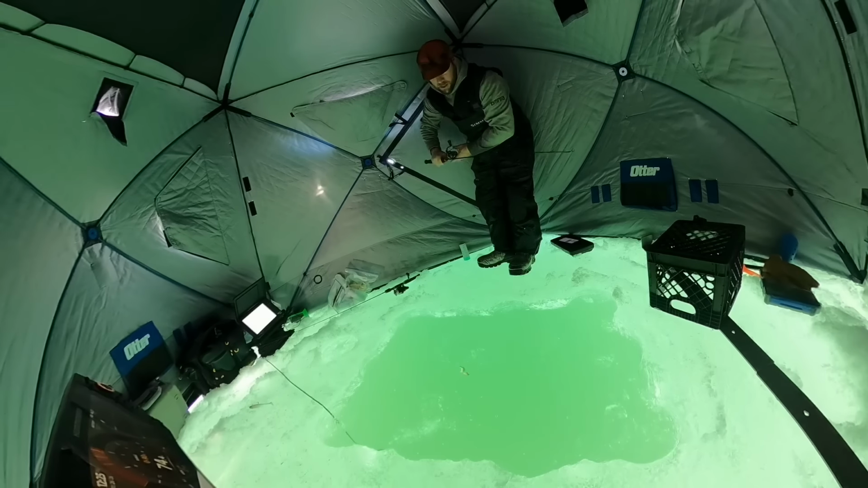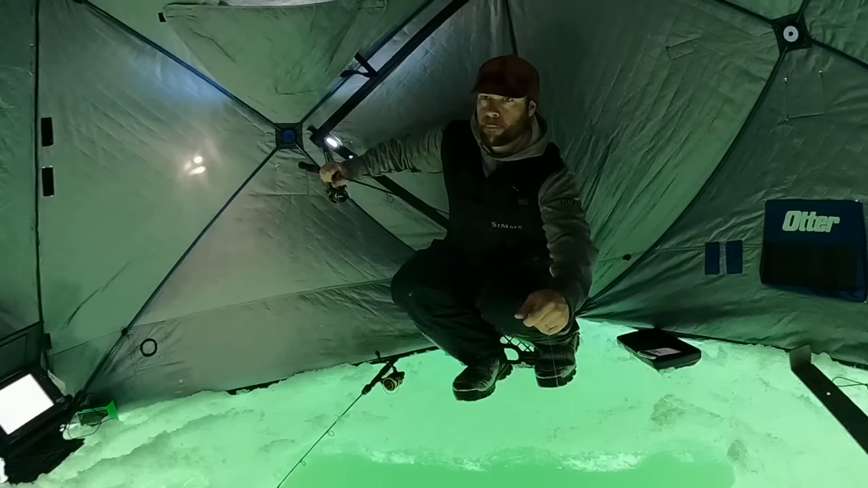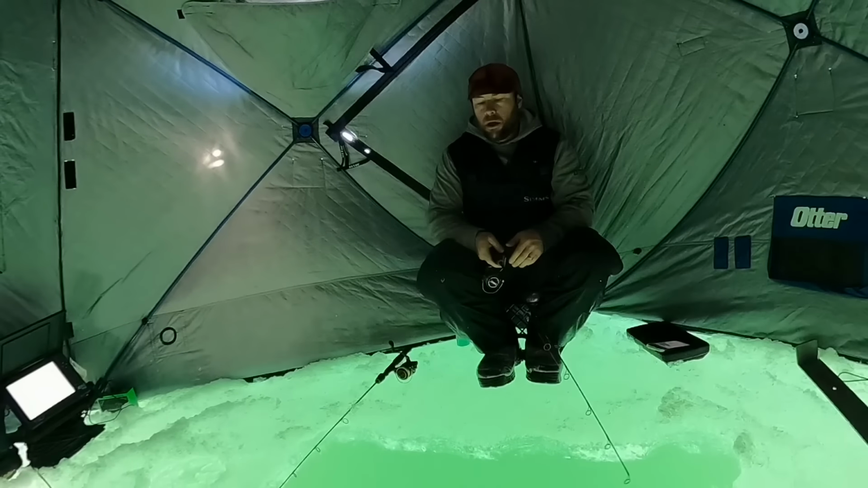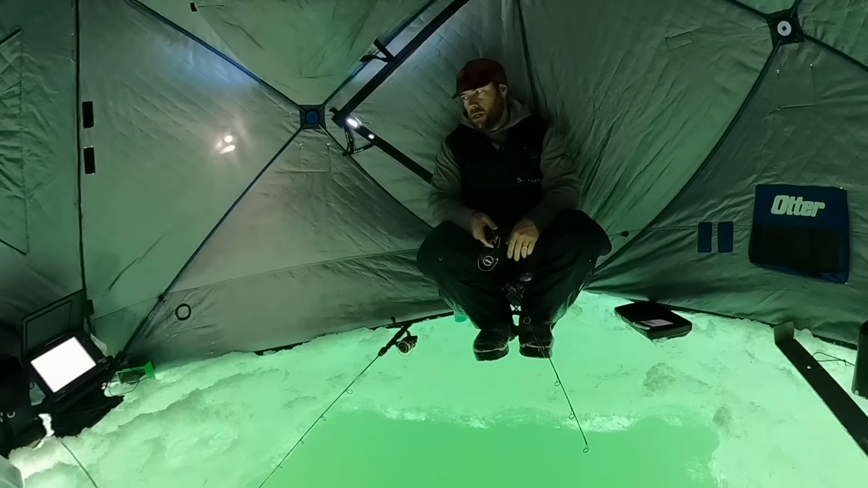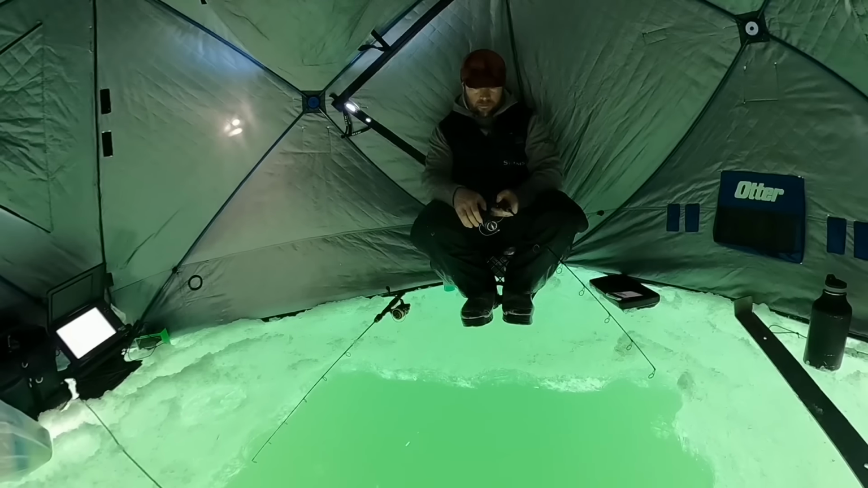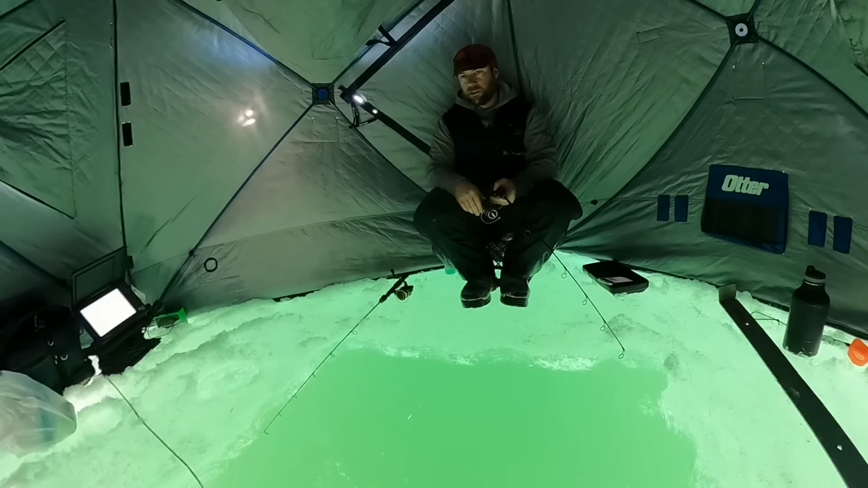Okay. Ooh, get back down, get back down. Okay. There we go. One thing I'm kind of testing today, you could say. It's kind of outside of the norm, but I've been using straight fluorocarbon instead of braid when it comes to ice fishing for Lakers.